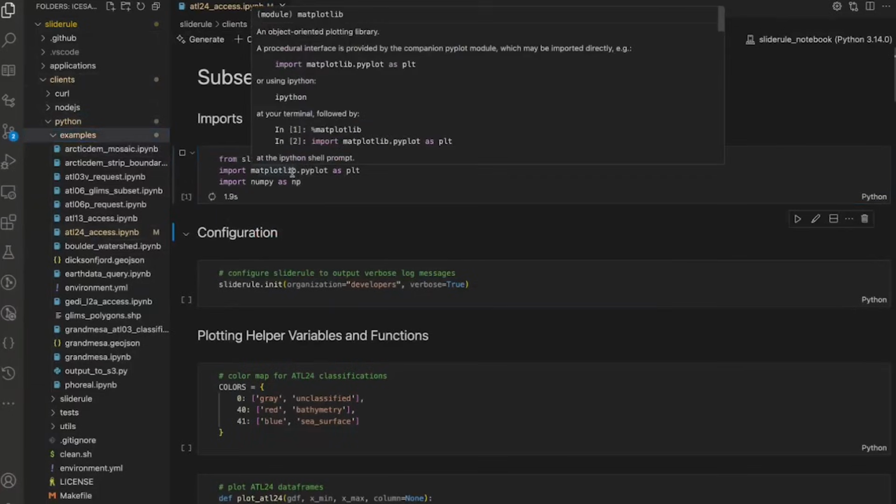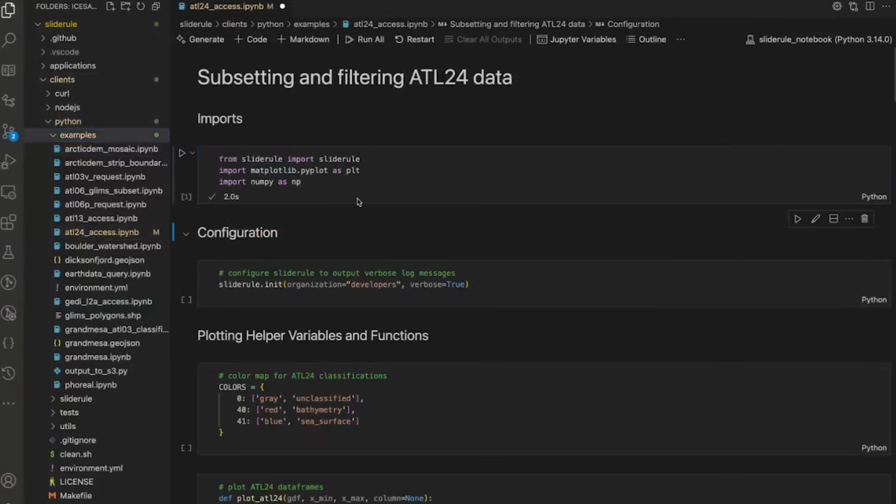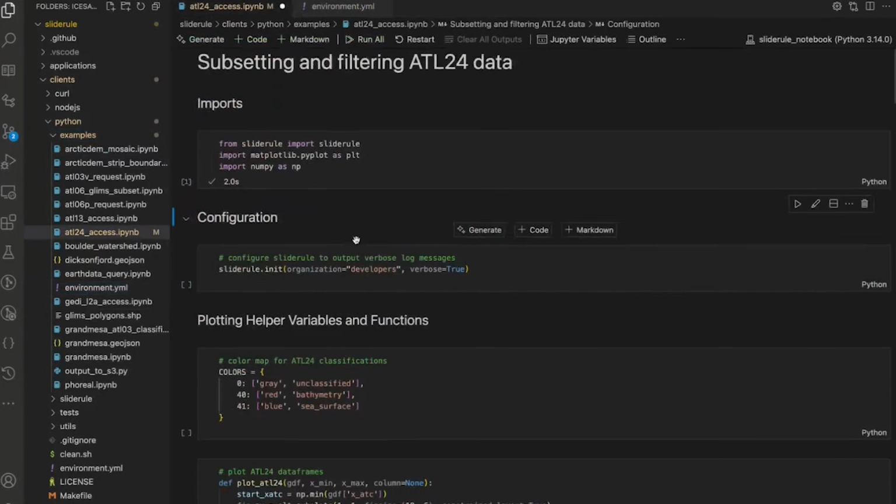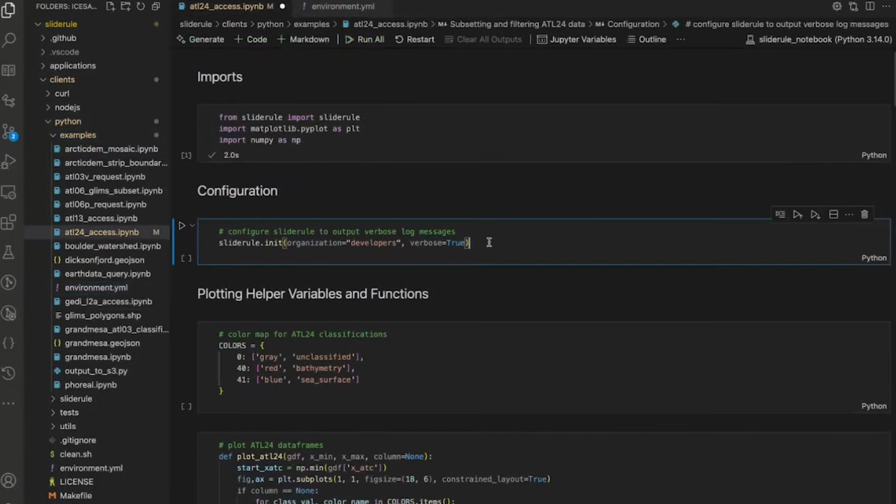So I'm importing the SlideRule client into my Conda environment. I should point out, this file right here is all of the packages you need to run all of our examples. You don't have to use it, but if you're wondering if there's a quick way to get all the dependencies, this is what you'd use. Okay, now I'm going to initialize the client.